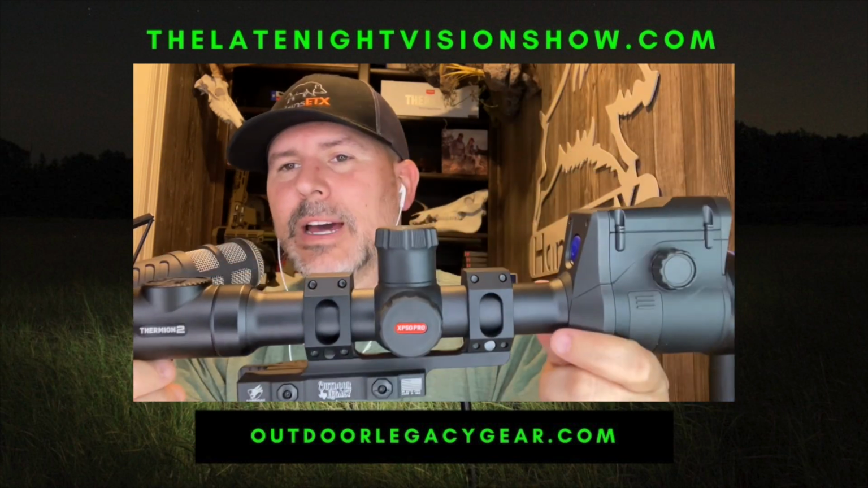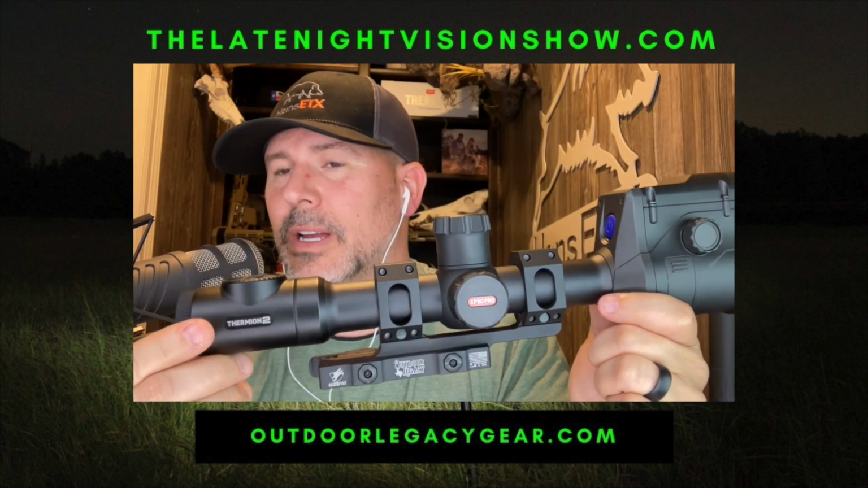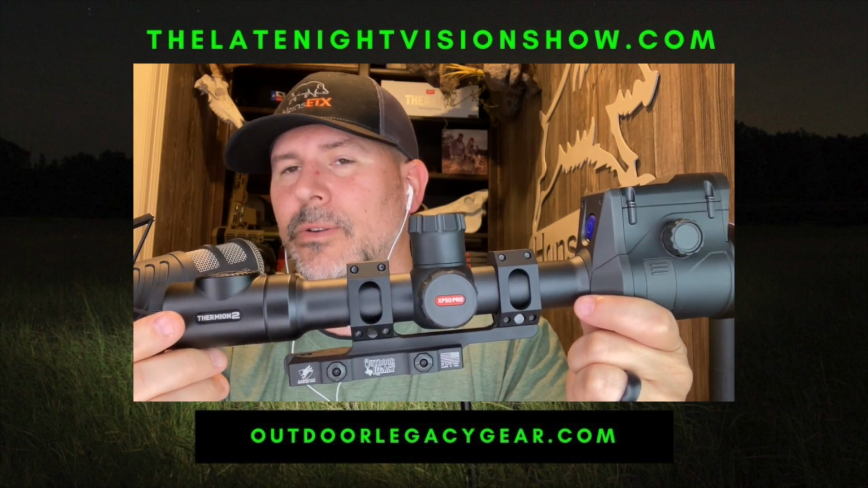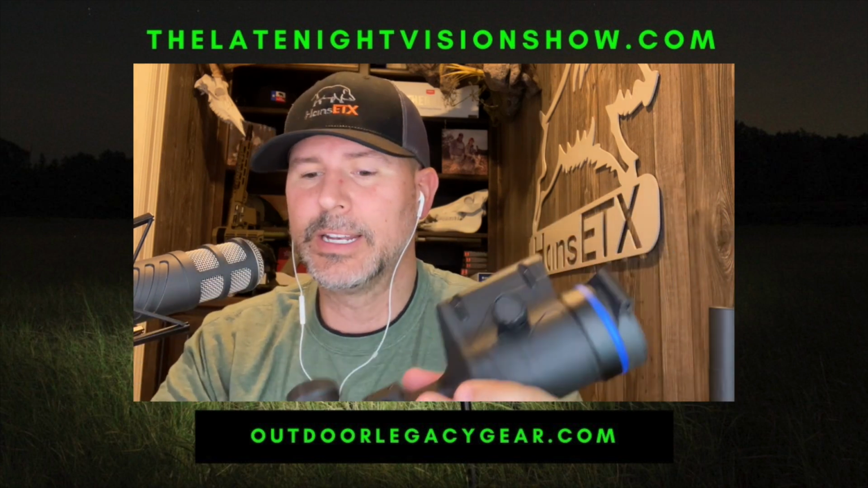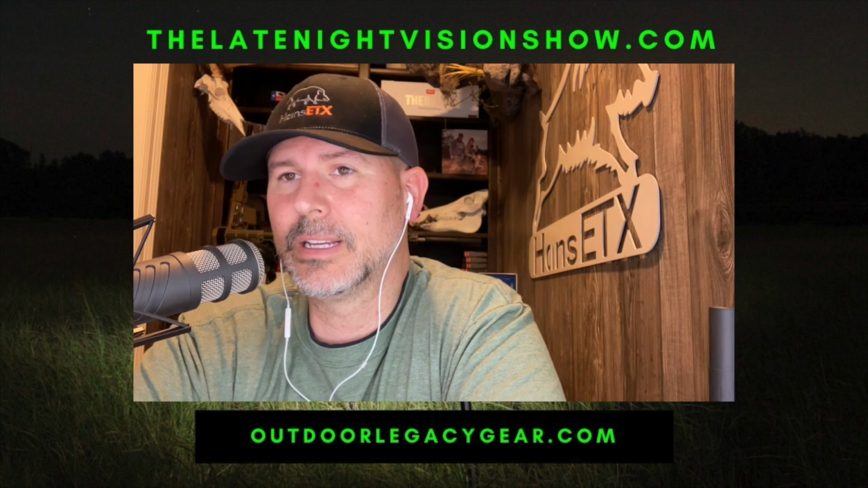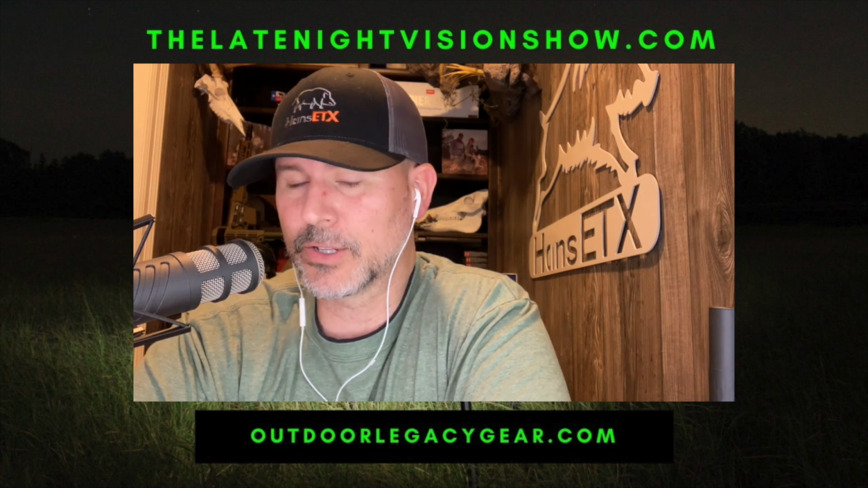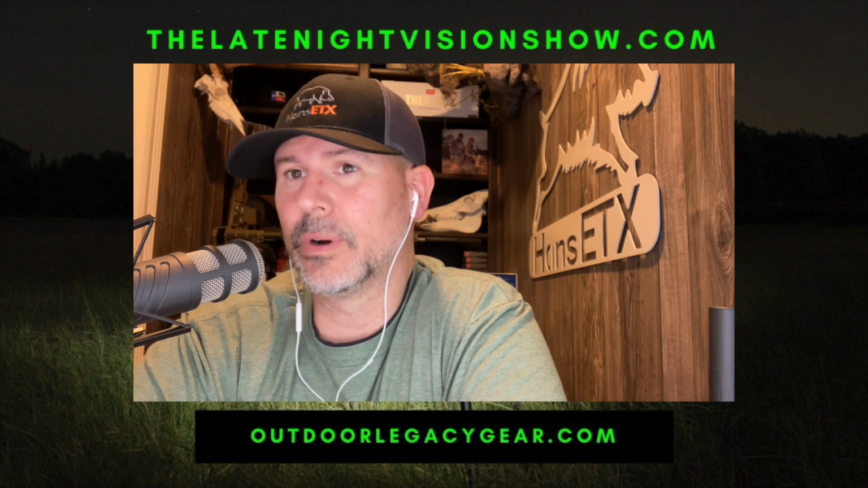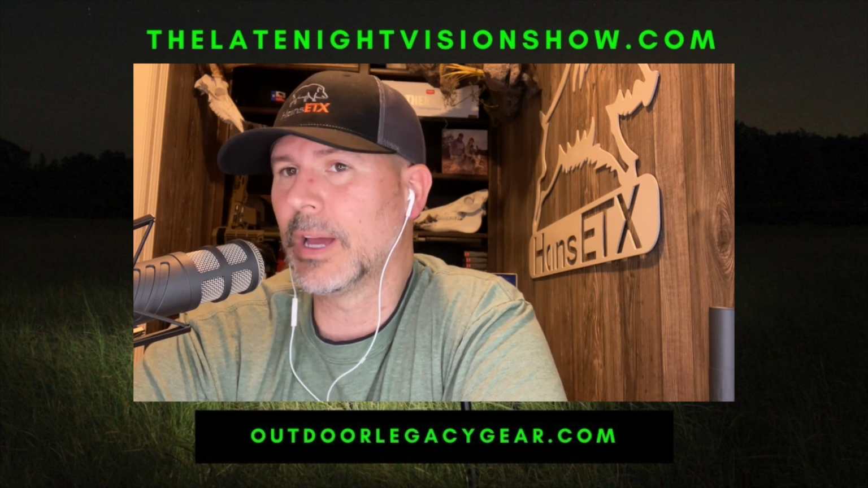And again, we've got it mounted with the American Defense Manufacturing. This is the 30 millimeter Recon mount. We sell them at Outdoor Legacy, $199. It does fit the mount perfectly. And the great thing about the design, again, of this mount and the scope is that it fits and works very, very well on a bolt action rifle or an AR style rifle.